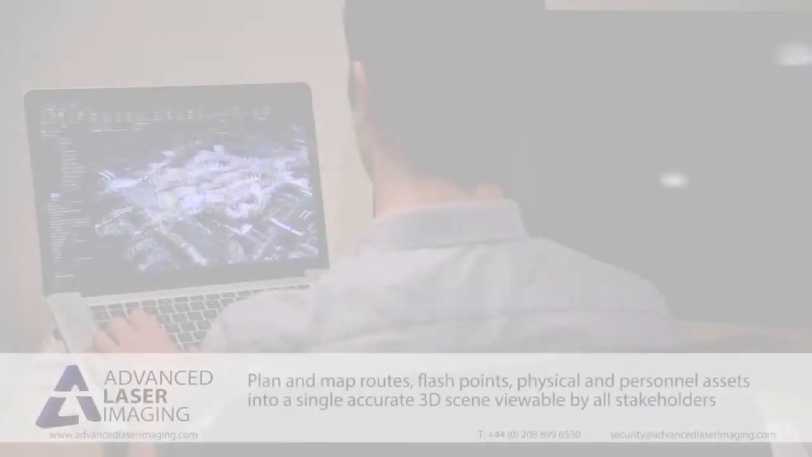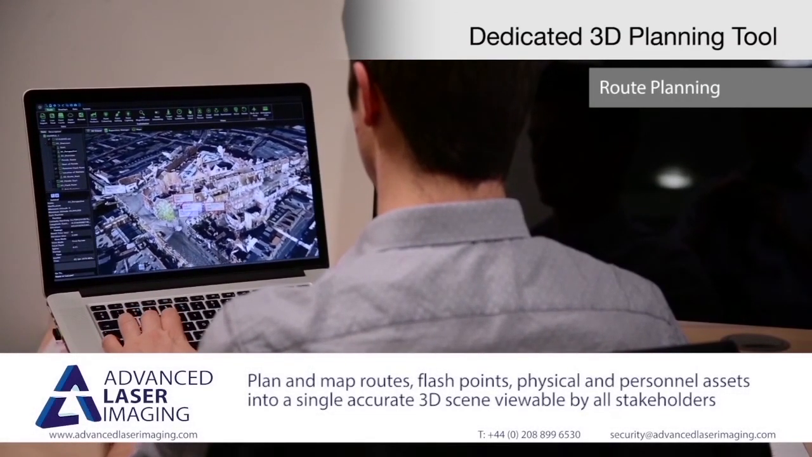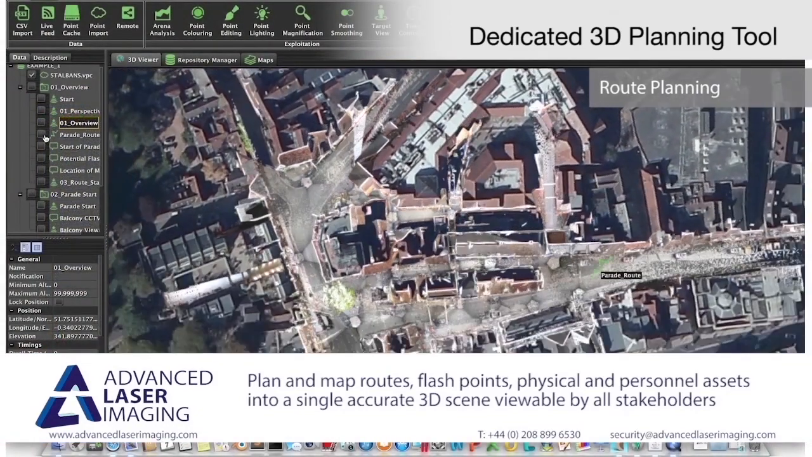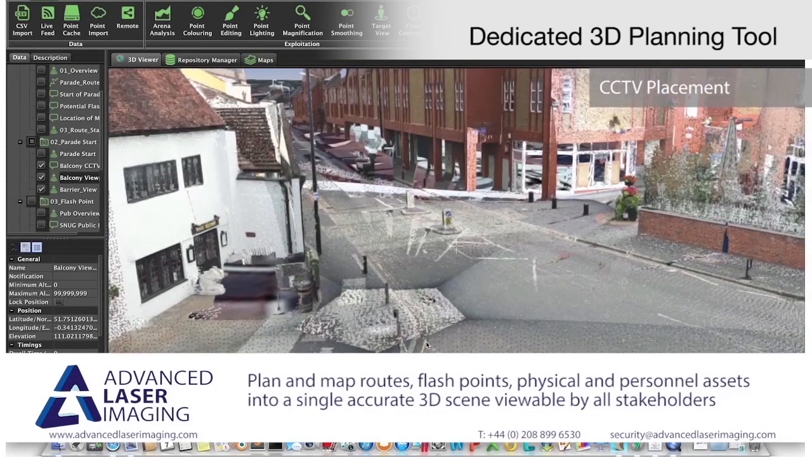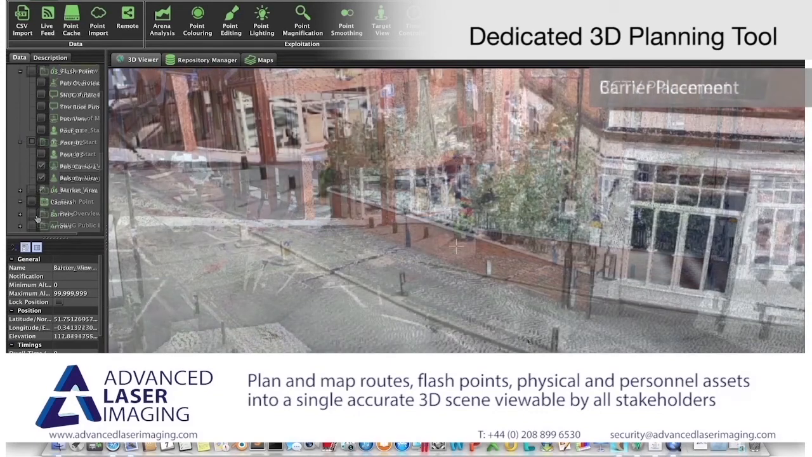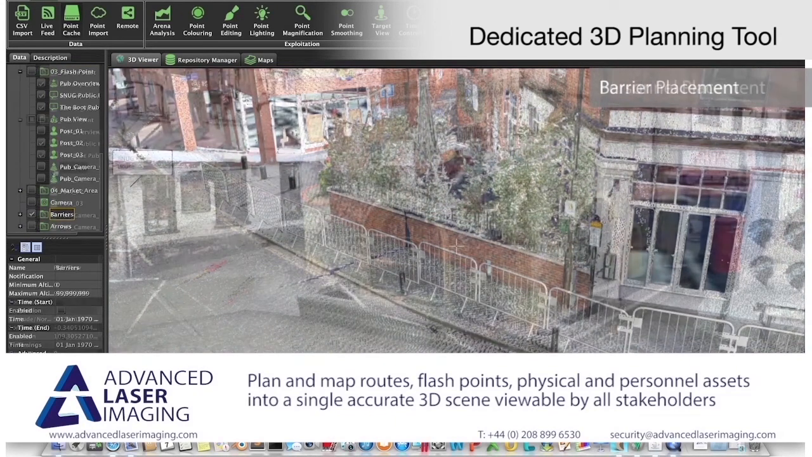Planning operations can be a complex challenge. Identifying areas of risk and how to mitigate threats requires collaboration between multiple teams. Our accurate 3D environments, combined with mapping and other information, provide an extremely powerful planning tool. You can design where to place temporary CCTV and test its potential field of view without disturbing local residents. You can accurately calculate the number of crowd barriers you require to avoid excessive cost.